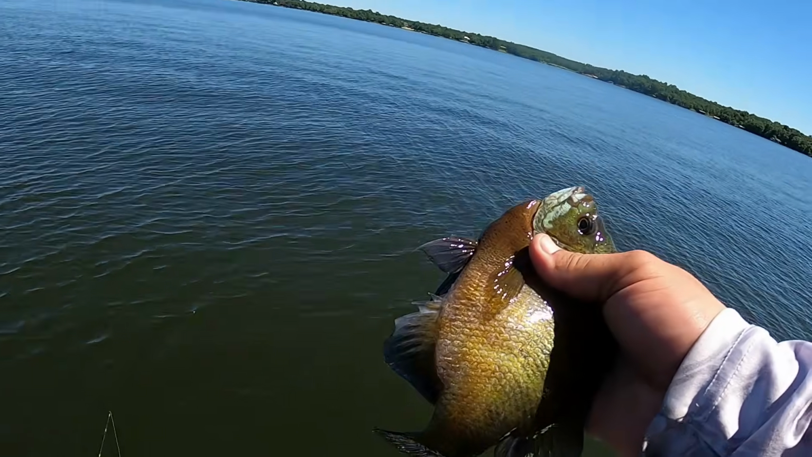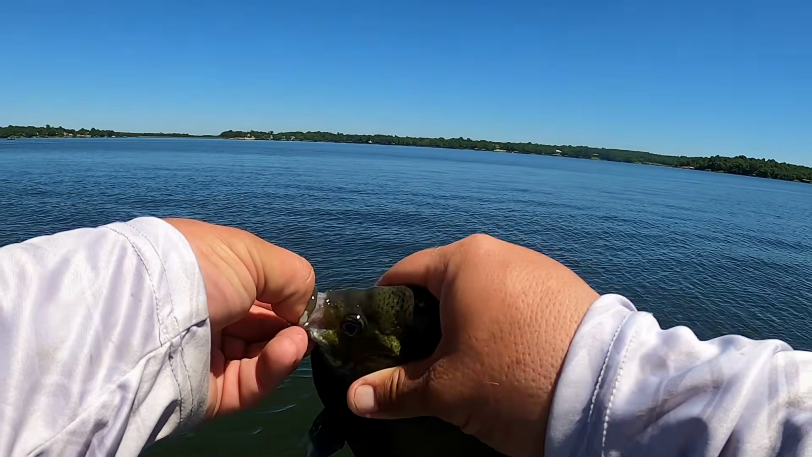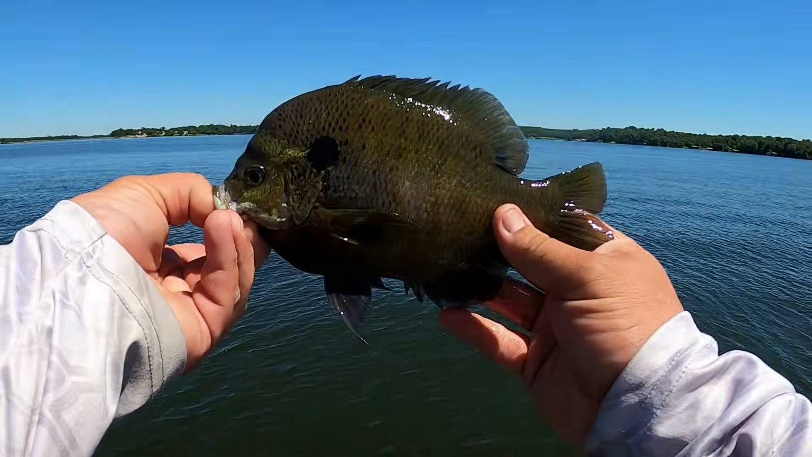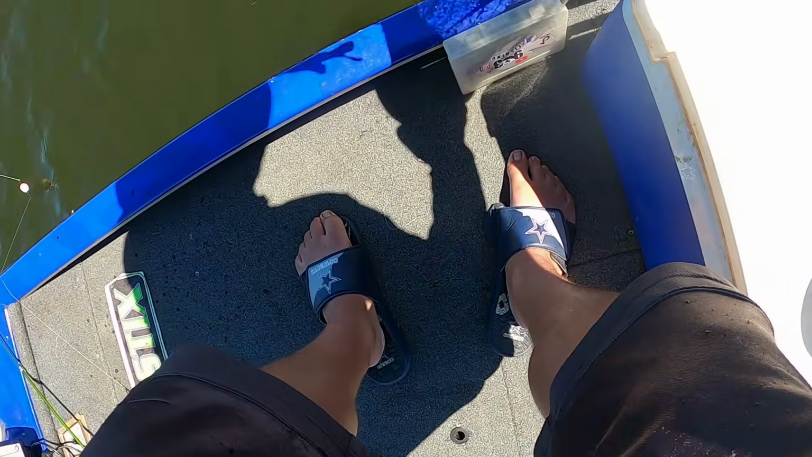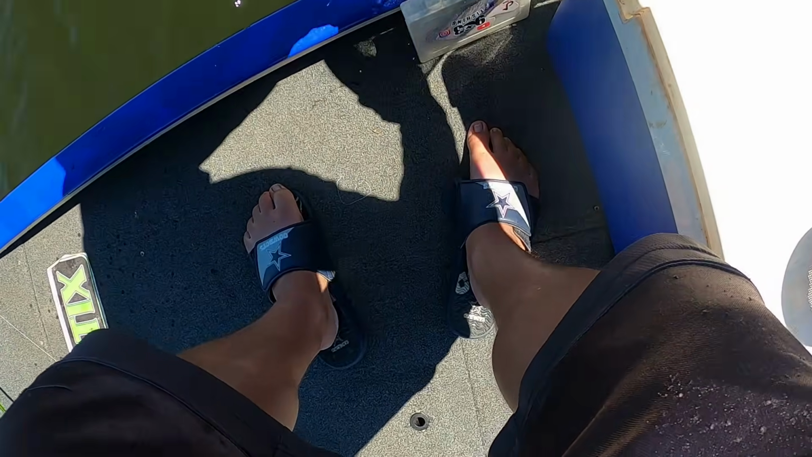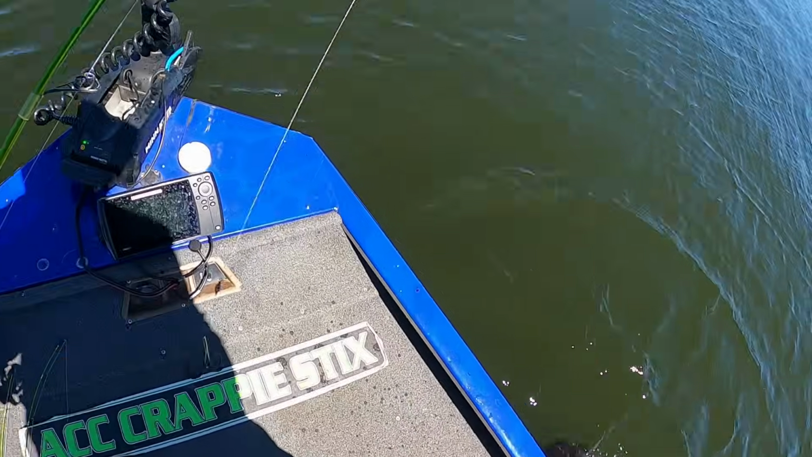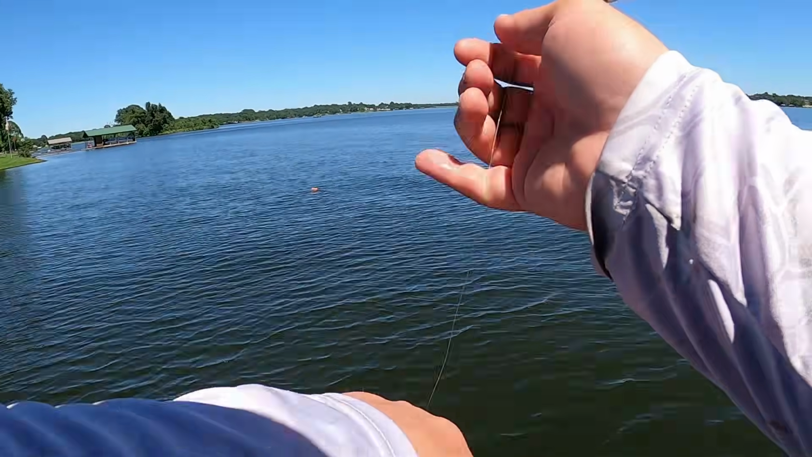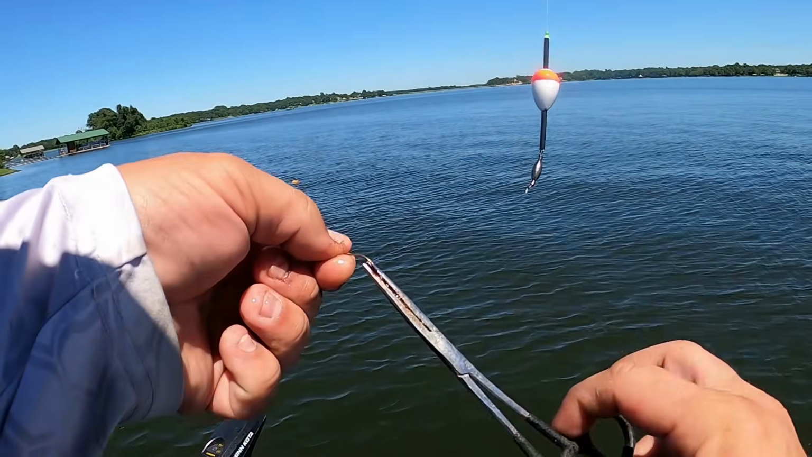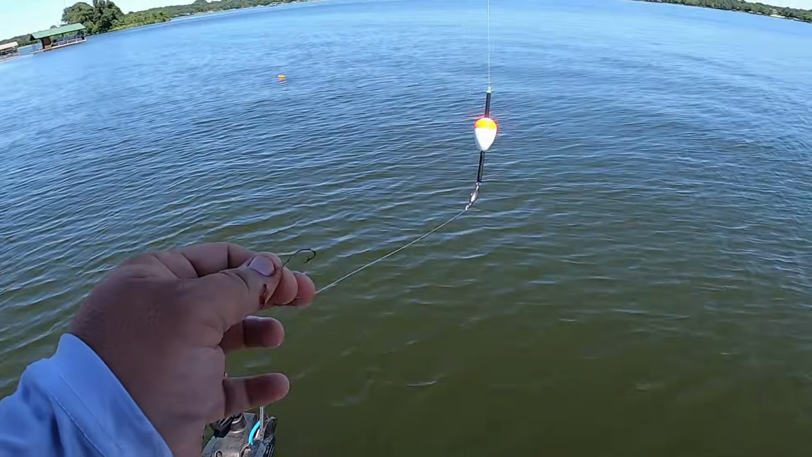All right, guys. Sometimes they just swallow that cricket. You don't have no idea. He didn't even take the cork under. That means I might be too deep. Oh, look how lucky I was on that, guys. Might be a little bit too deep. Maybe.